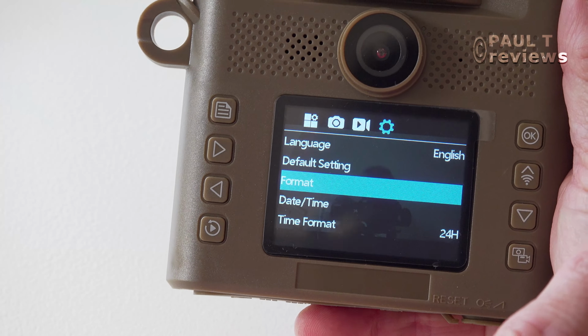Date stamp on. The date stamp is the banner at the bottom of the video or picture that tells you exactly what time the video was taken. And also sometimes it tells us the temperature and a few other things, which we'll discover when I shoot some videos. I like that on because I find it really interesting to know when the animals came in the garden and when they left.